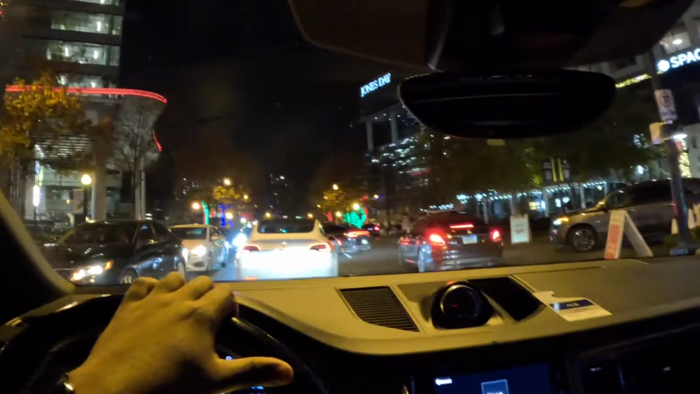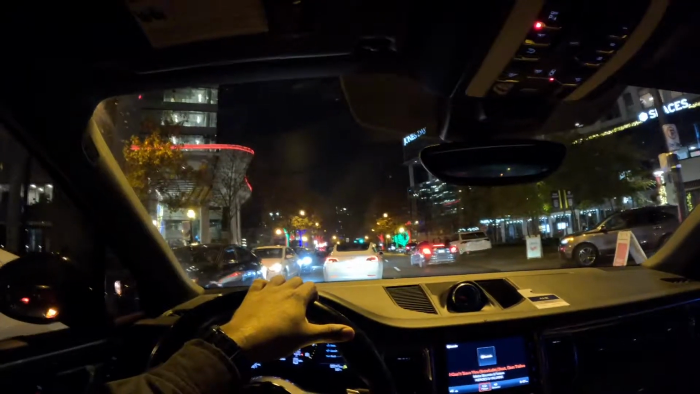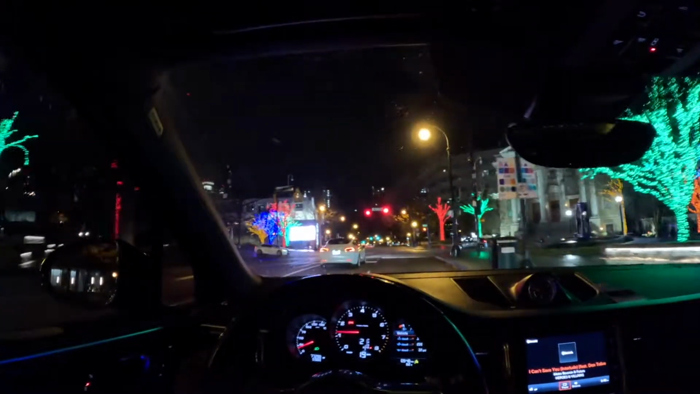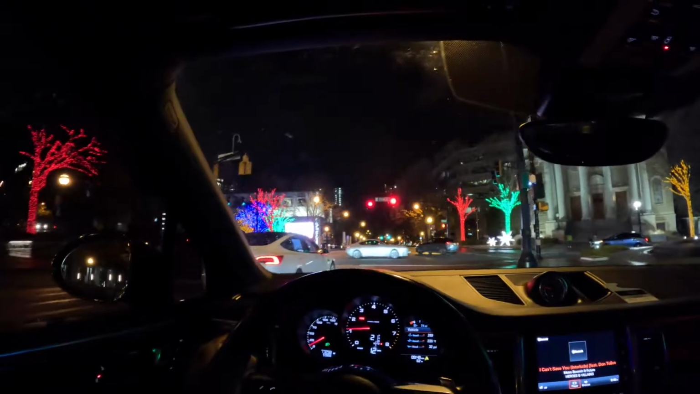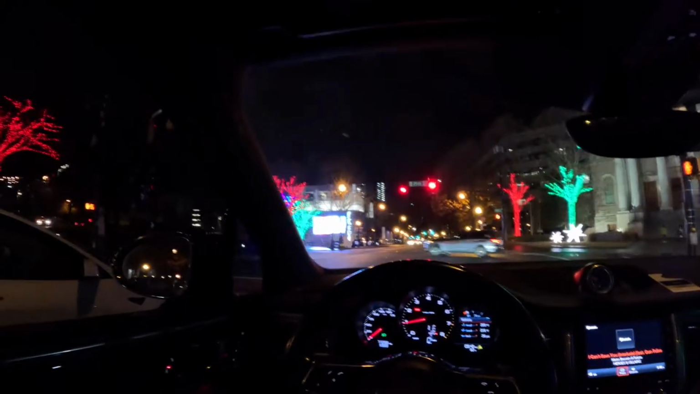Yo, another Charger and a Tesla. You know what? That might be the 2 worst vehicles on the road. Charger and a Tesla. Y'all think I beat this Tesla at the light? Cause he was like he'll try me. What y'all think? He look like he'll try some shit. I'm gonna do it to him too.